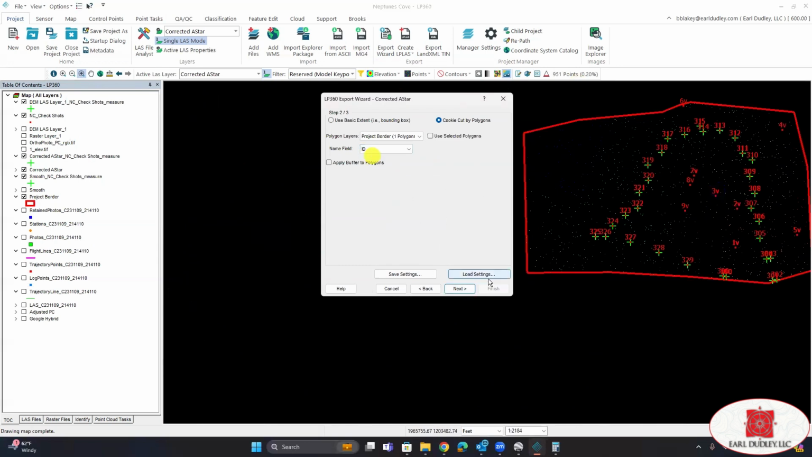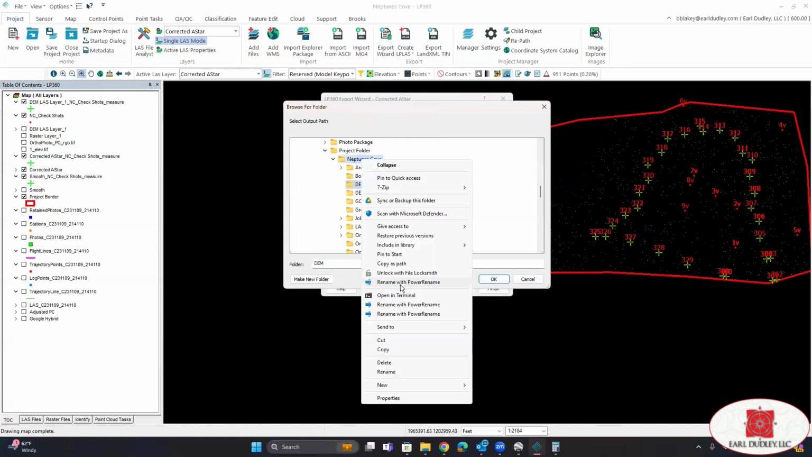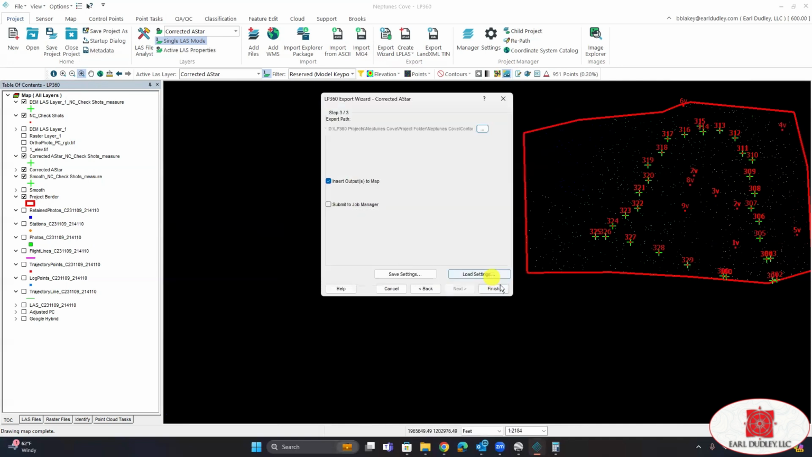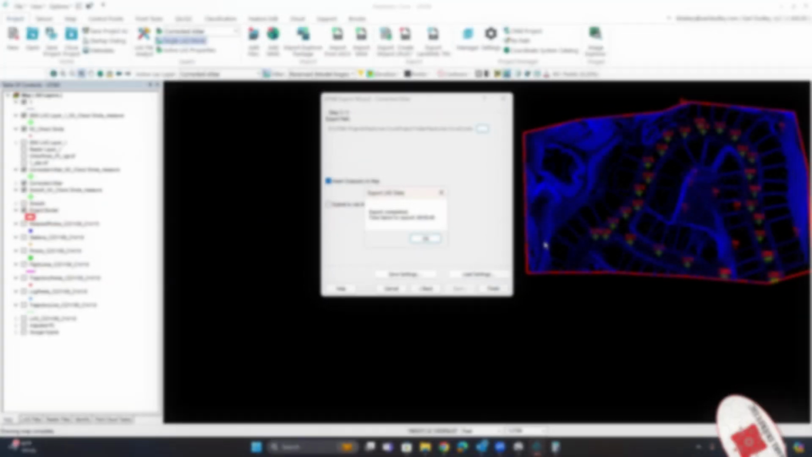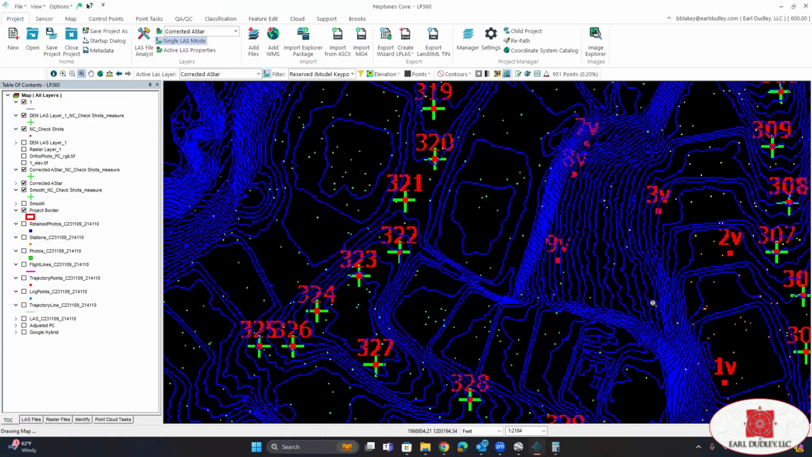Name field will be ID. Click Next. Find an export location. Click OK and finish. All right, we see that we've got our contours finished.